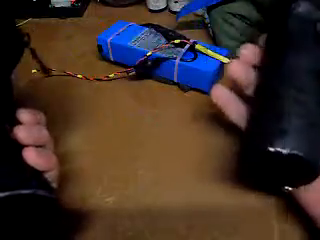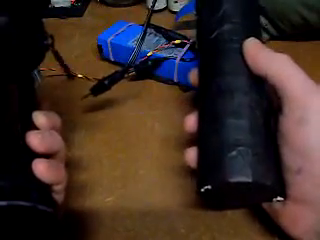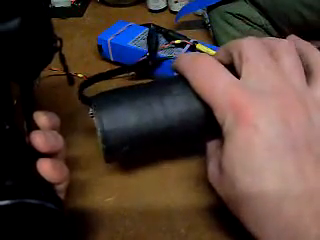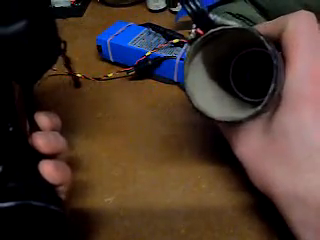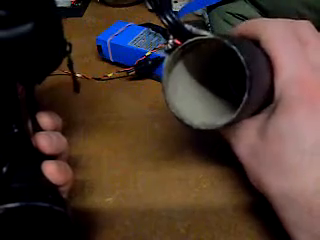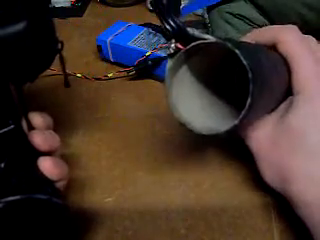Power pack, which plugs into both. They've both got the same power adapters on them, so it's interchangeable. So you can literally pop that onto the back of your scope, and with a few shims or just another piece of card taped to the back of your eyepiece and then wrap round a few times until you get a nice tight fit, you can adjust it to fit different scopes.